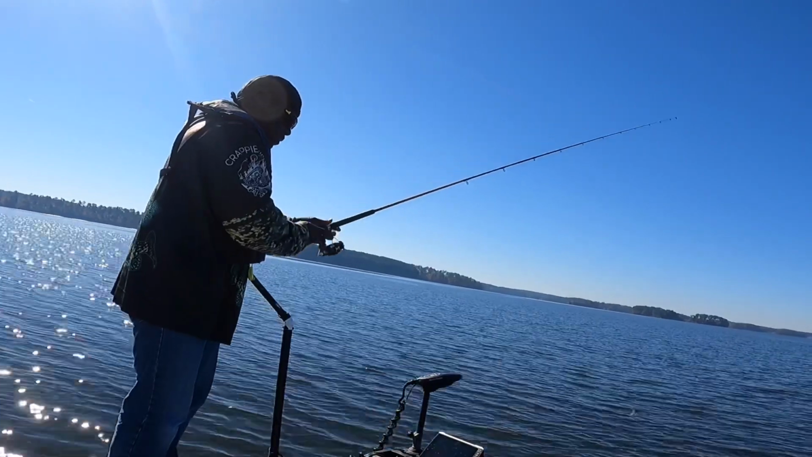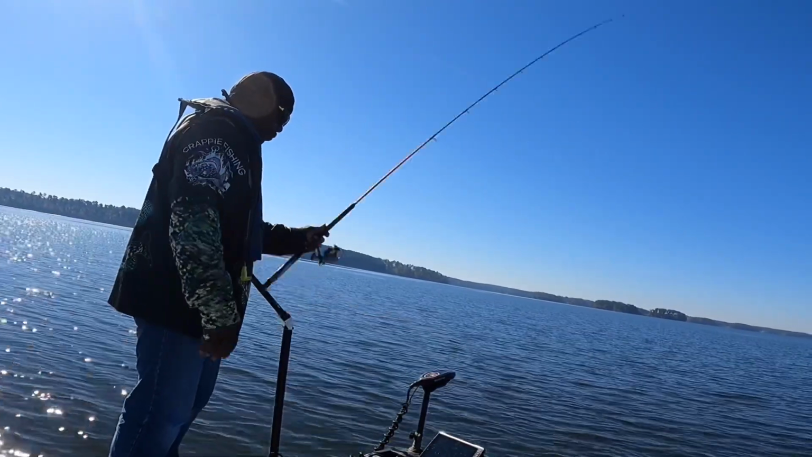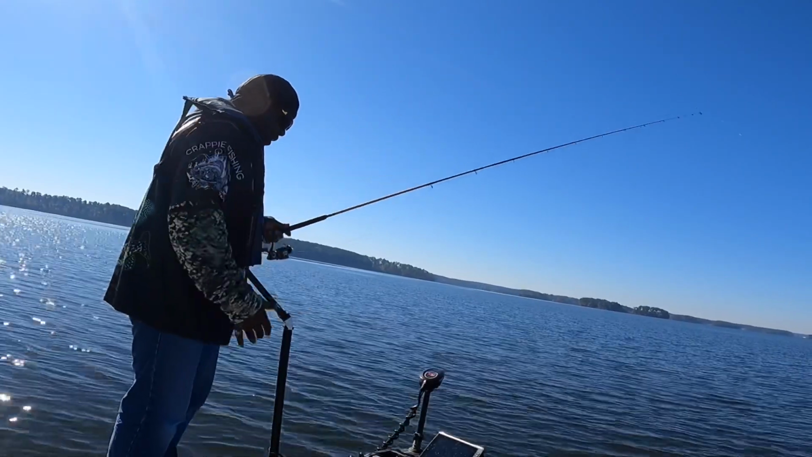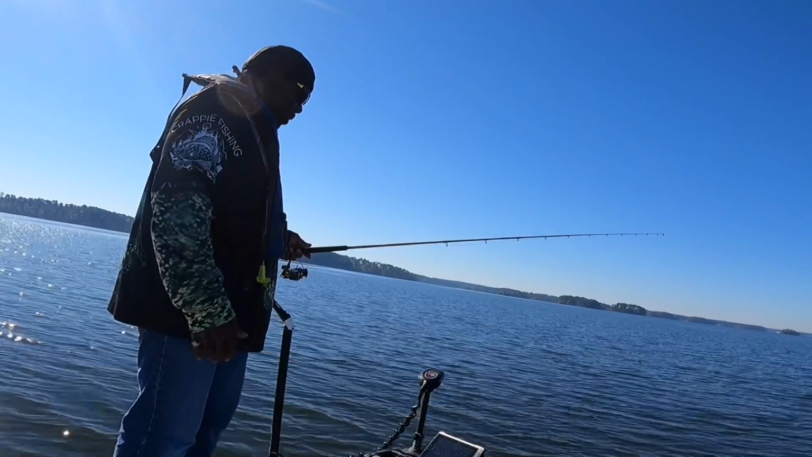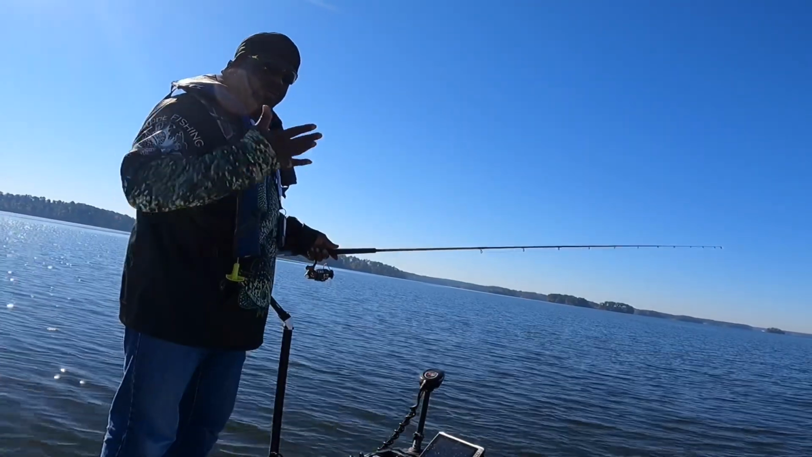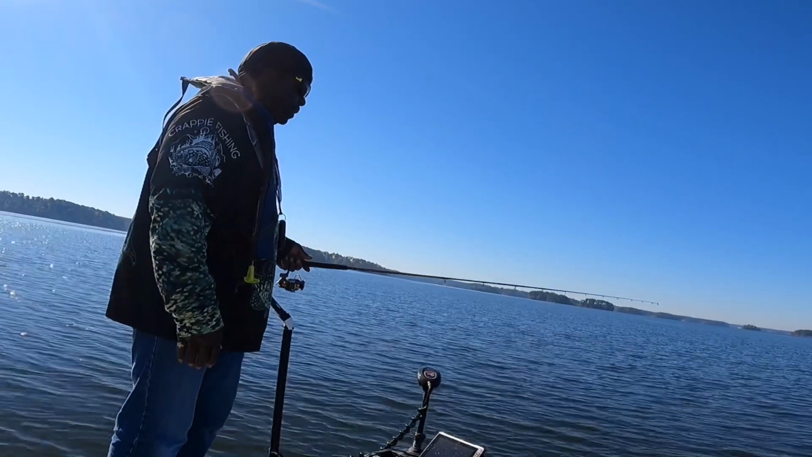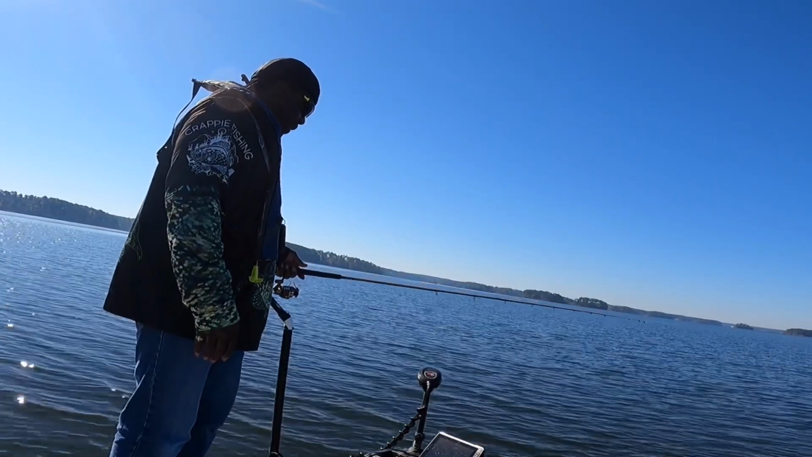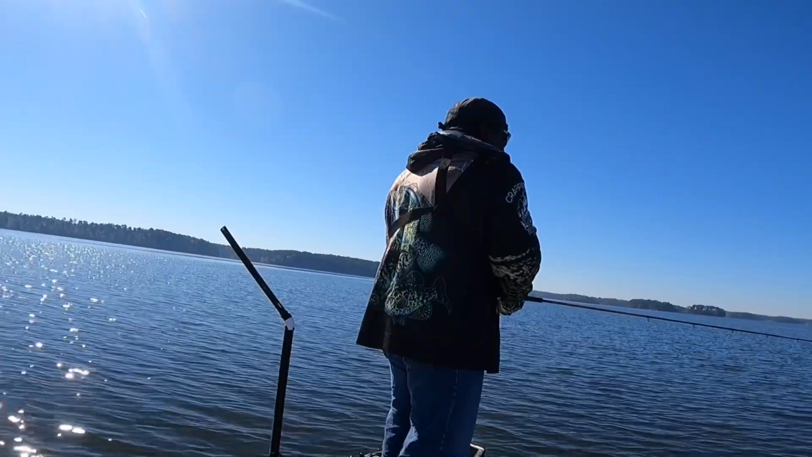Clark Hill's a different lake. I'm fishing 65 feet of water. Let's see if I can get that bait down there. I wish I had some split shots because it'll get down there faster. But I don't, so I gotta sit here and wait on this 1/32 ounce jig to fall 40 feet. So it takes a little bit of patience. Just hang tight, it'll get there.